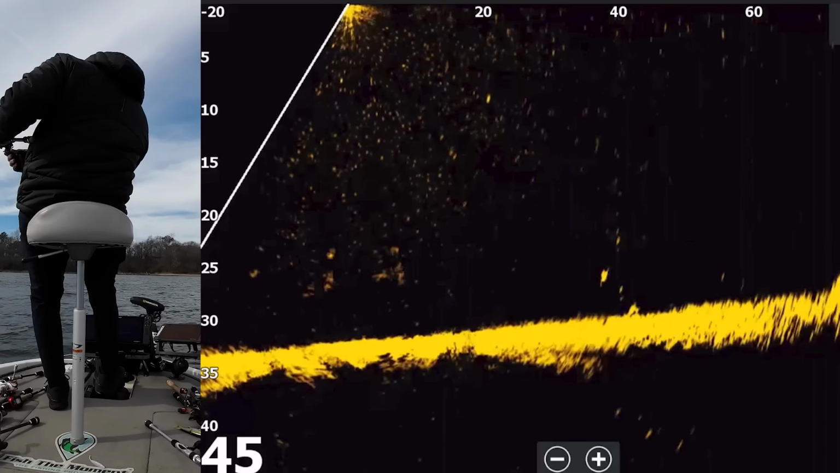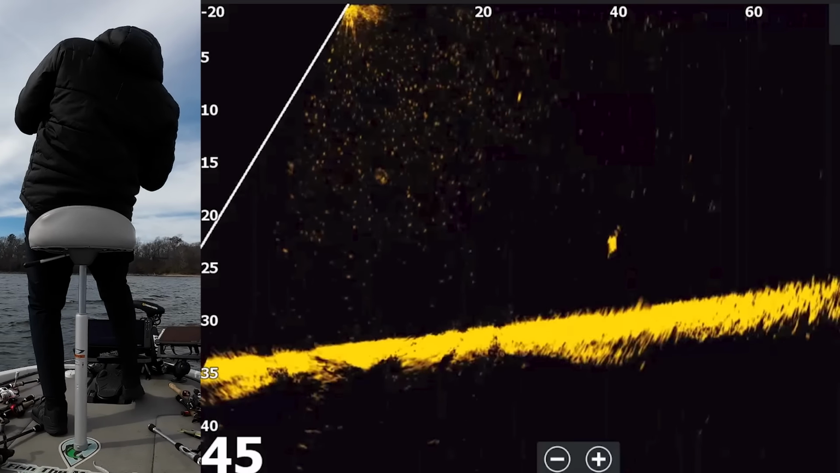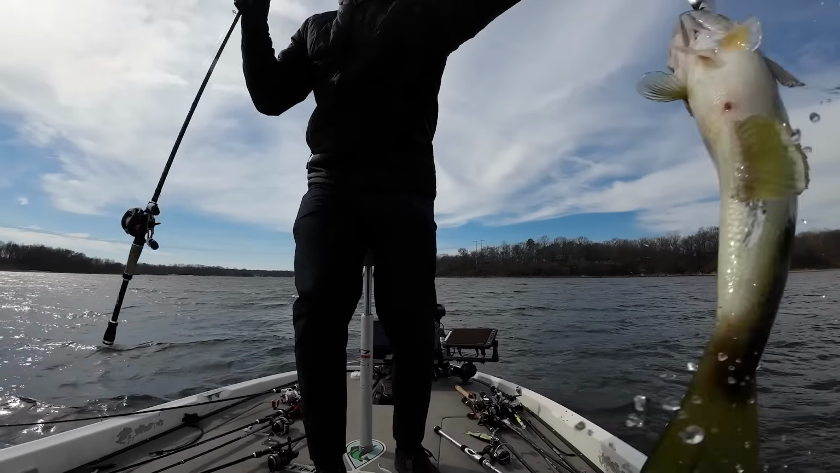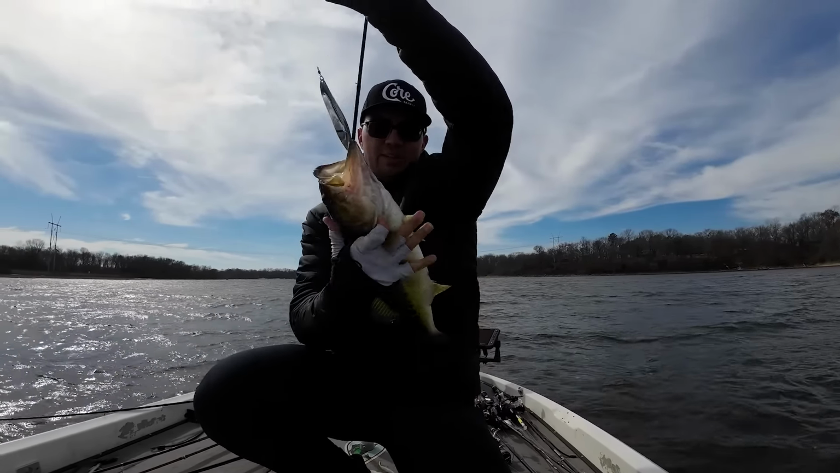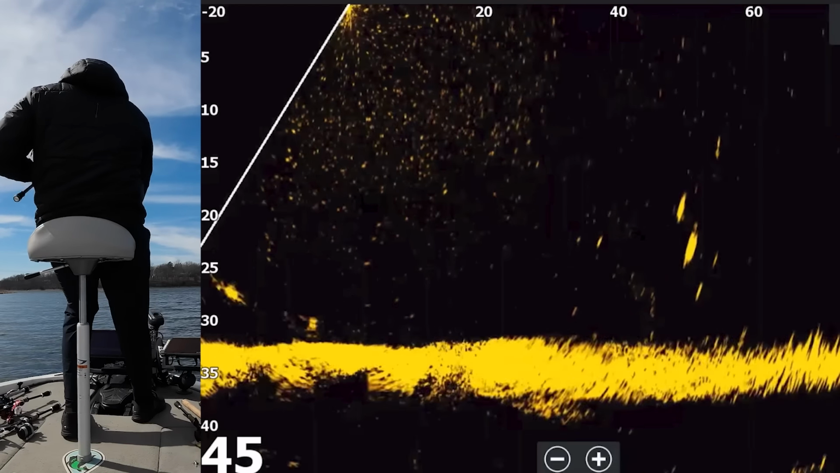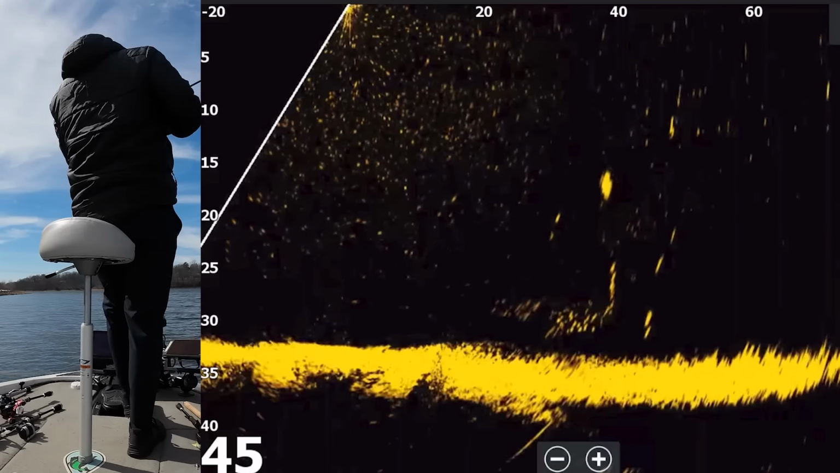So in this video, I want to attempt to show you this new style of finding bass offshore, exclusively using forward-facing sonar. I think this video will be very instructive even if you don't have forward-facing sonar to know what you're up against if you're fishing in tournaments. And if you do have forward-facing sonar, it may open your eyes to a completely new world of finding fish.